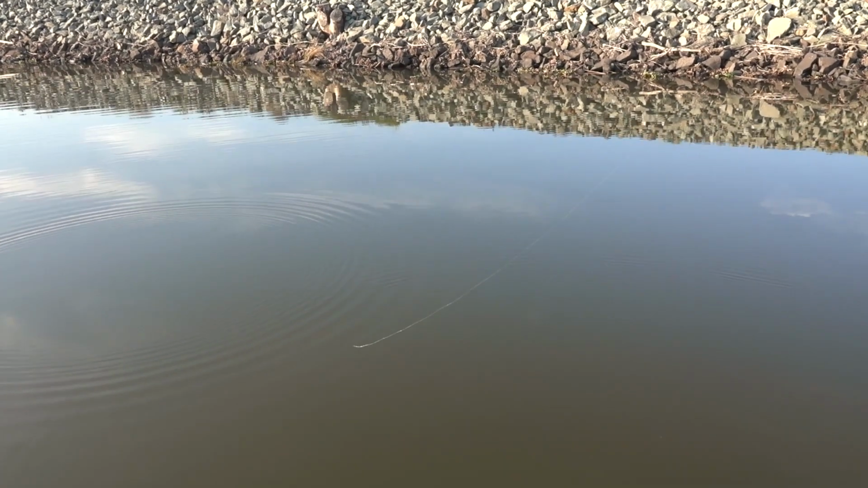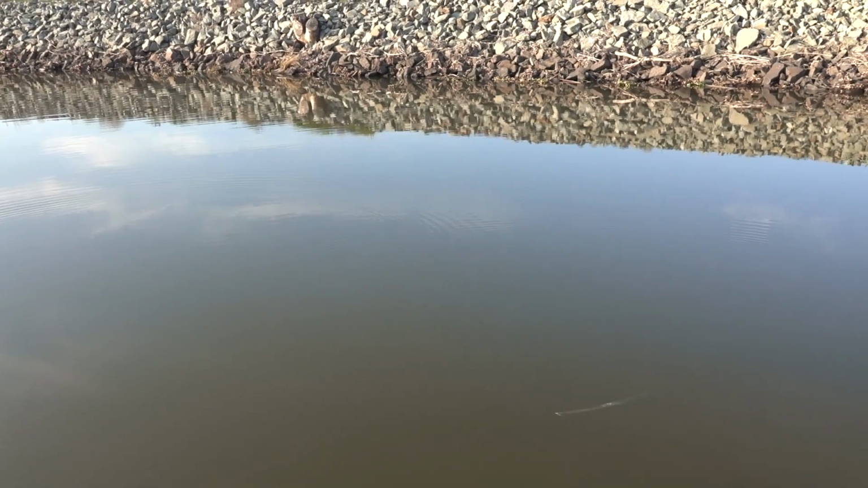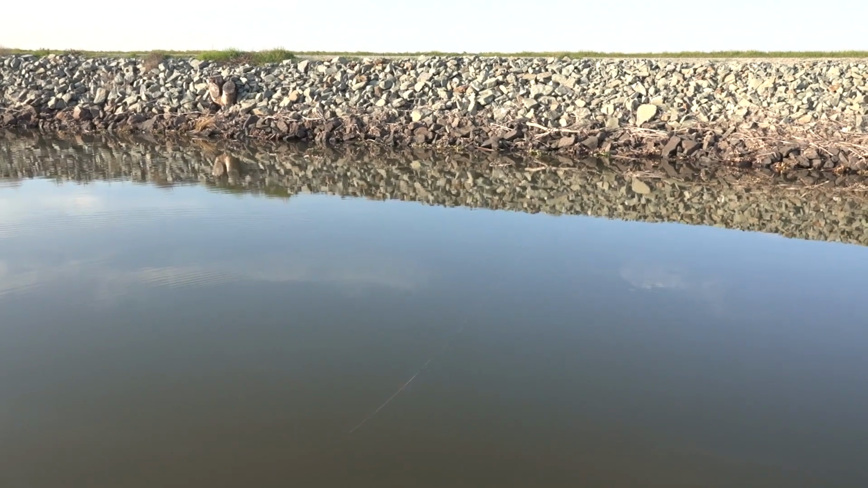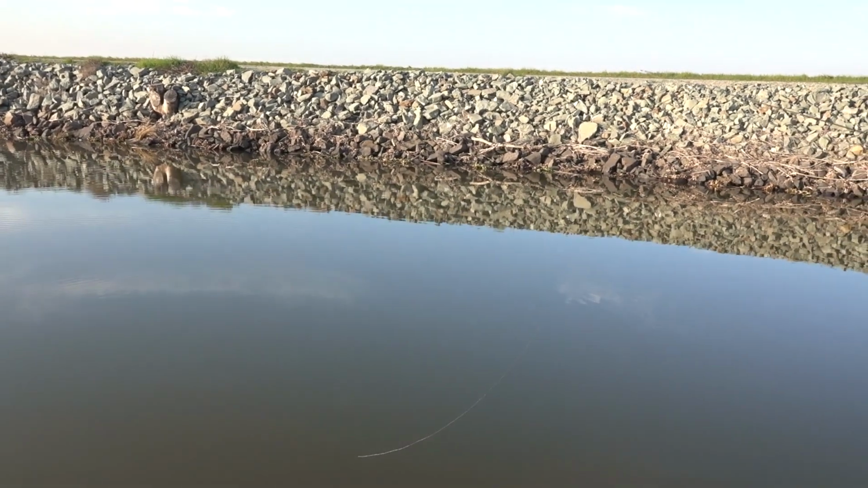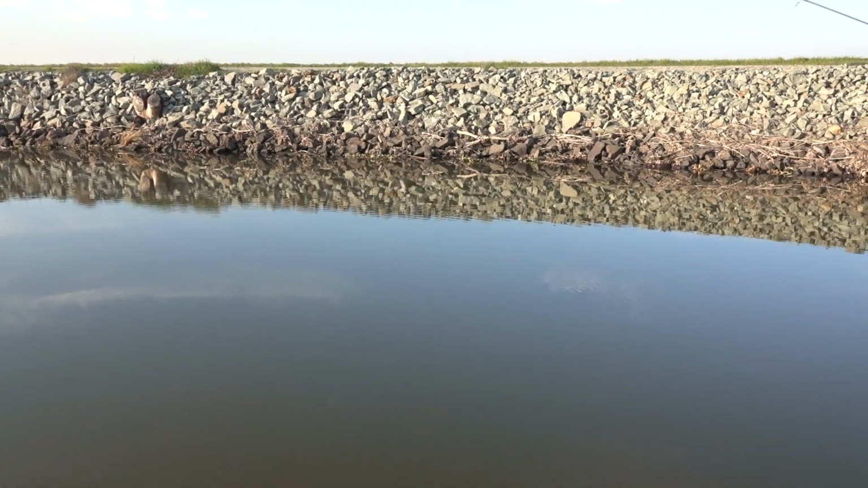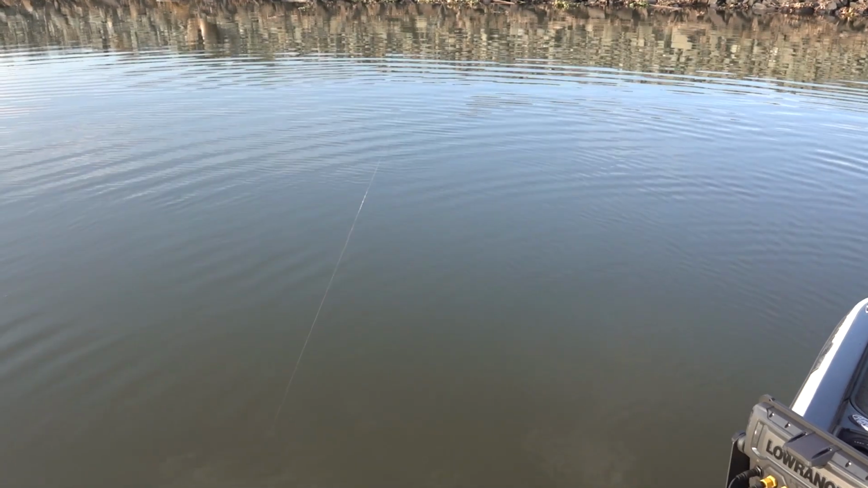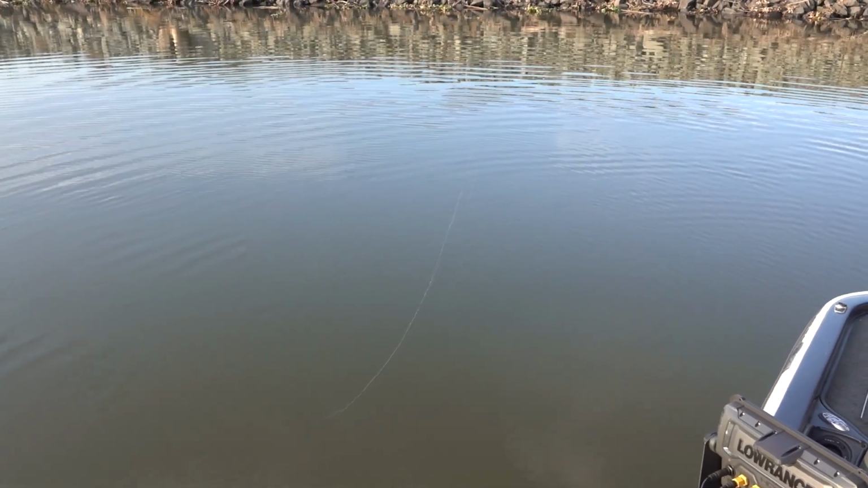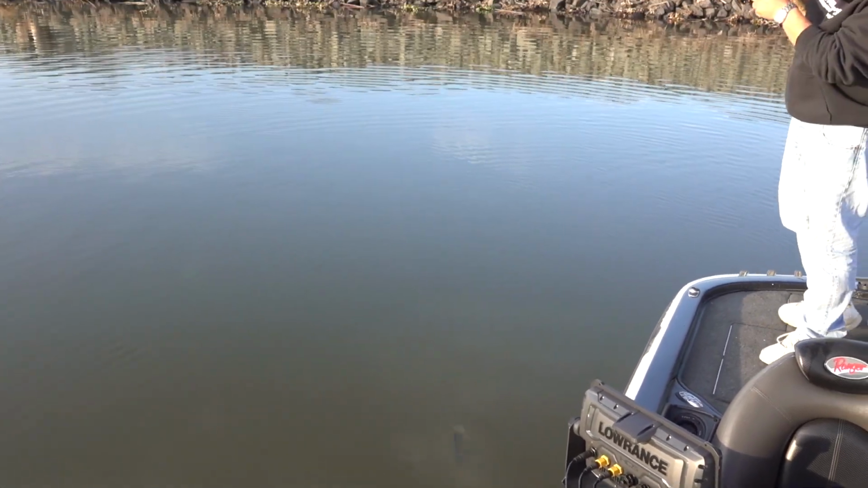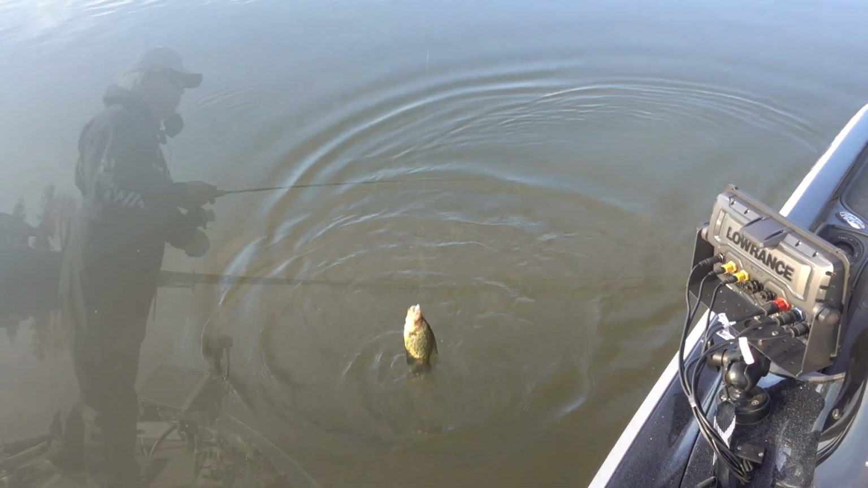I'm letting it go down to the bottom. See the line still going out. See the bow in the line? So holding the rod at around 11 o'clock, and then I'll watch my line. See that bow? And a lot of times you'll just see it tick, jump like that, set the hook, it's a fish. So what I'm doing is I got a bow on my line, and you'll see the line jump, and fish on. That's how you do it.